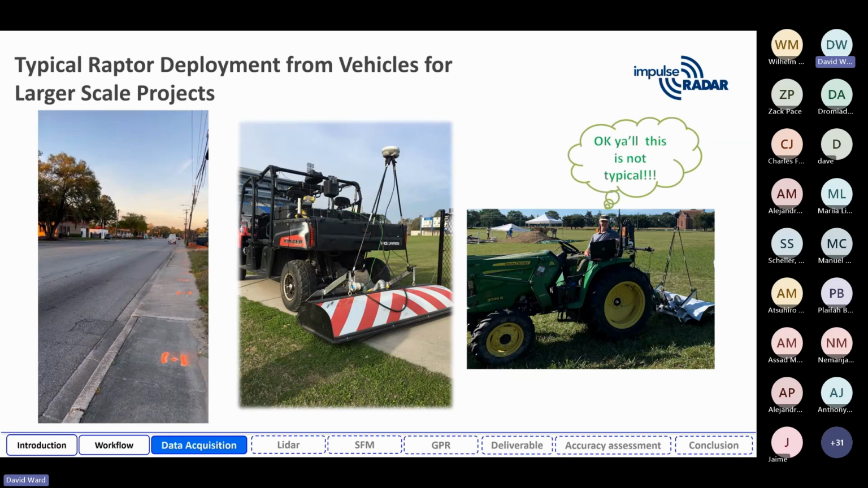So if you saw the picture on the left, that's a typical scenario of a 4-lane. You can drive the van or whatever vehicle at any speed you wish, up to the speed limit, obviously. Just to be clear. And then the Raptor's adaptable.